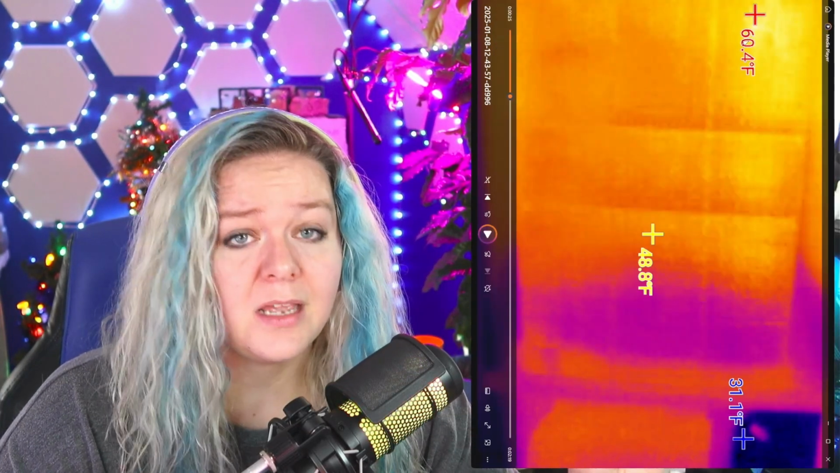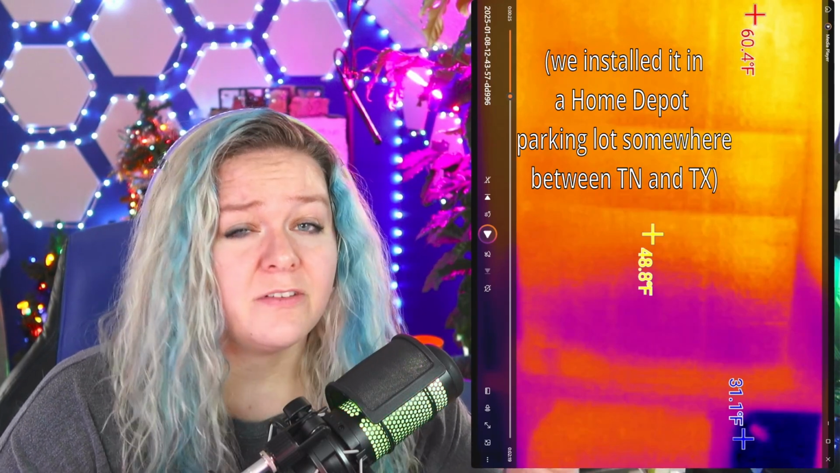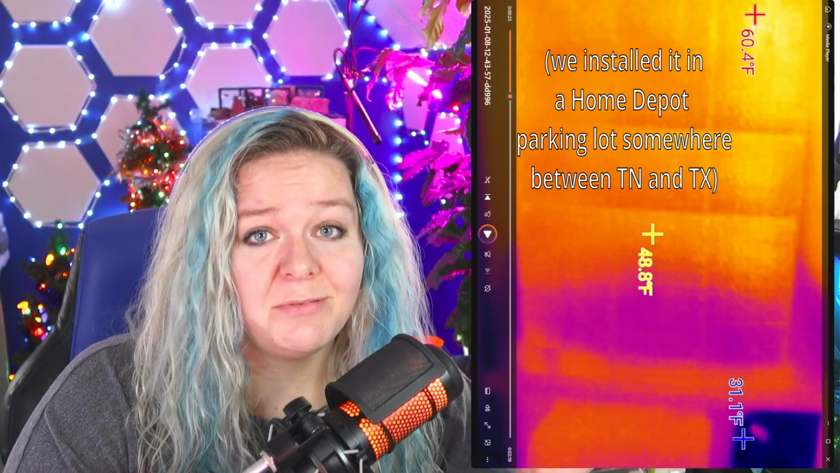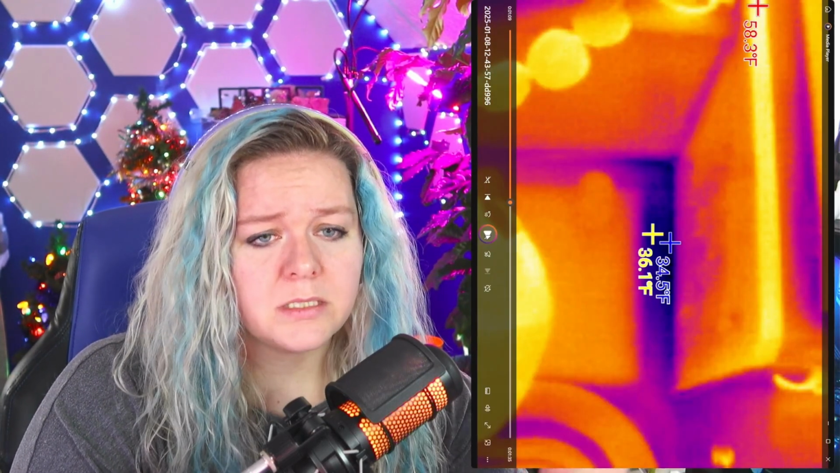As we scan up, you can start to see this panel of reflectix that we have over the door window. And you can see that it actually gets up to 50, 60 degrees. That reflectix was the best idea. I think that was one of the very first modifications we ever did. And that was one of the most effective places we could have possibly put any sort of insulative material, especially reflectix. With the kitchen cabinets, you can see that the back wall is the coldest.